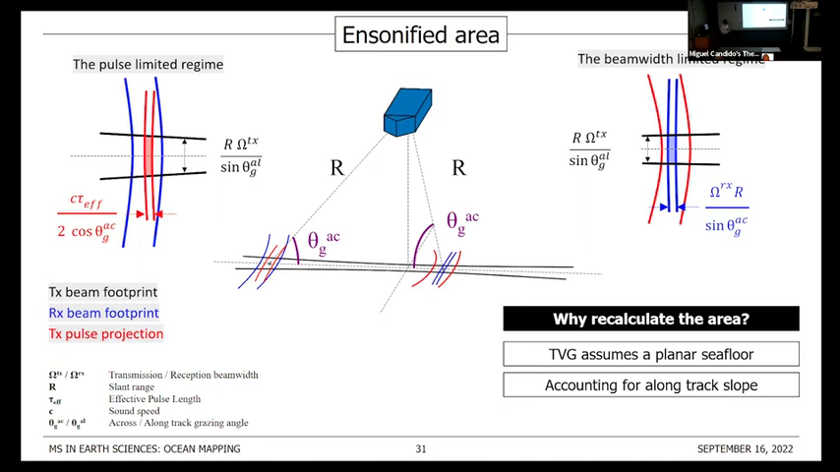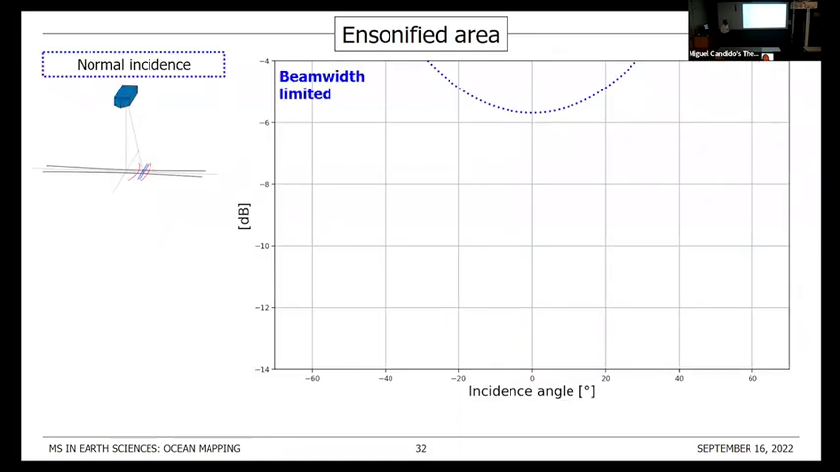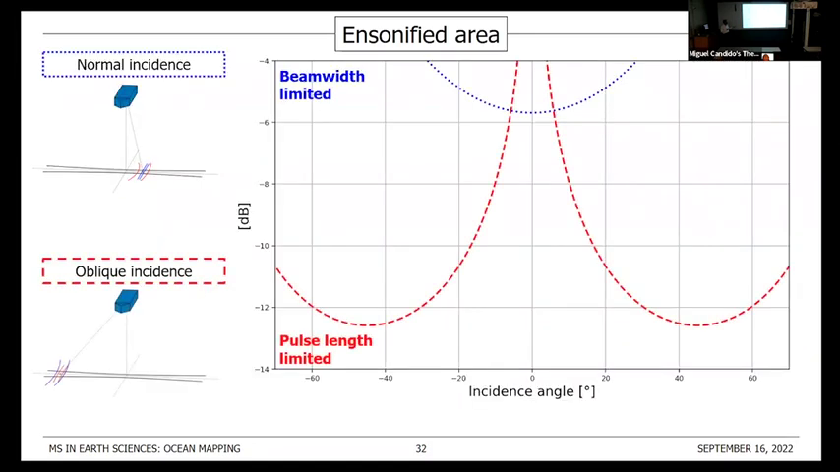When we look into these insonified area models, a pulse length limited and a beam width limited insonified area, and we plot them by grazing angle, we still have to choose between the two. I hinted at how it's typically done: we just choose the smallest of the two, the minimal insonified area.